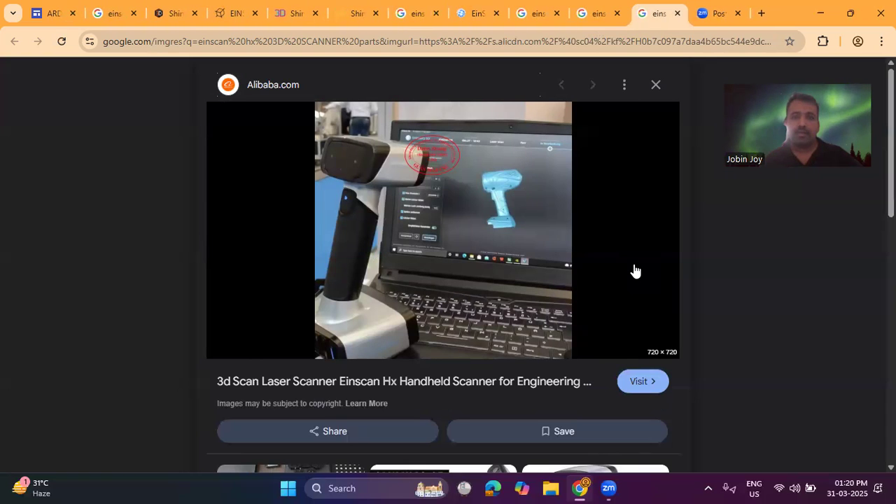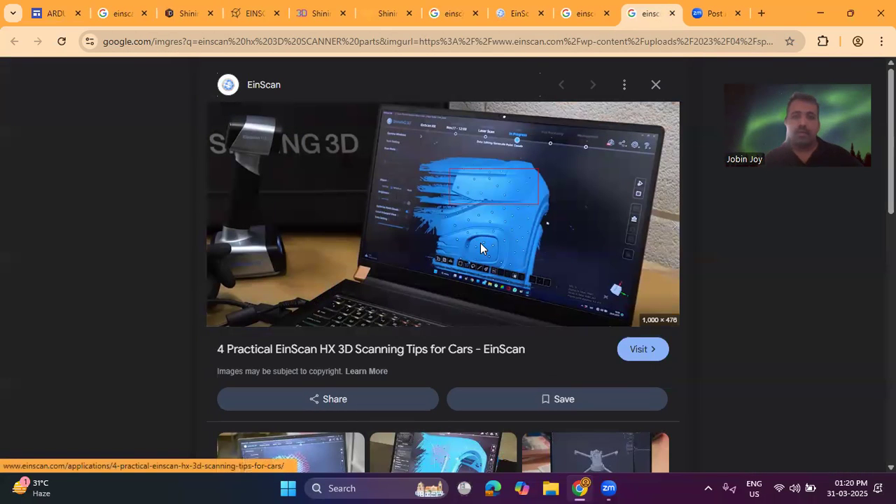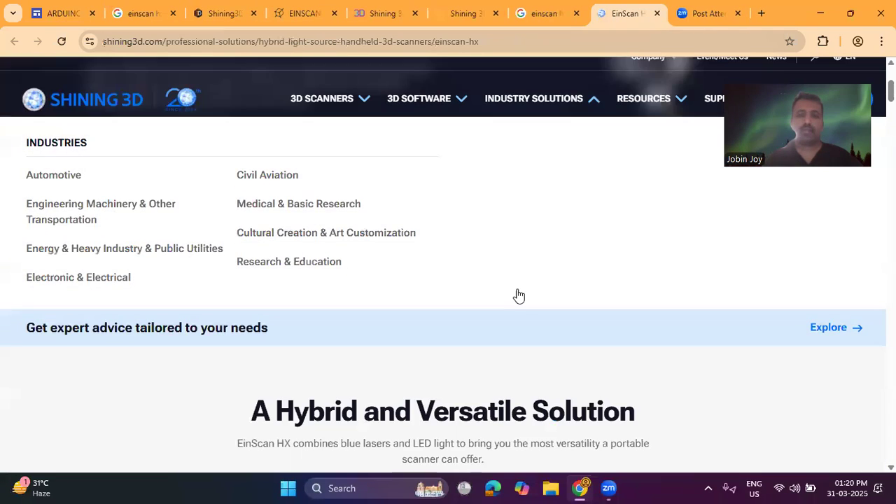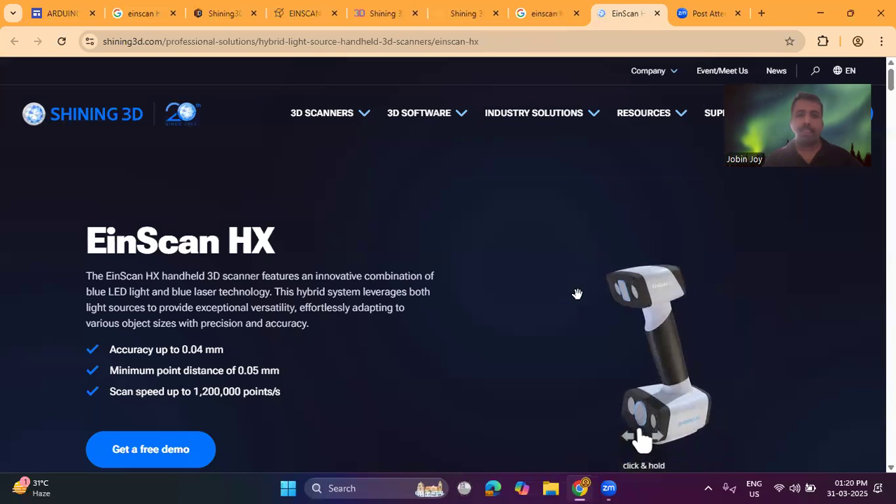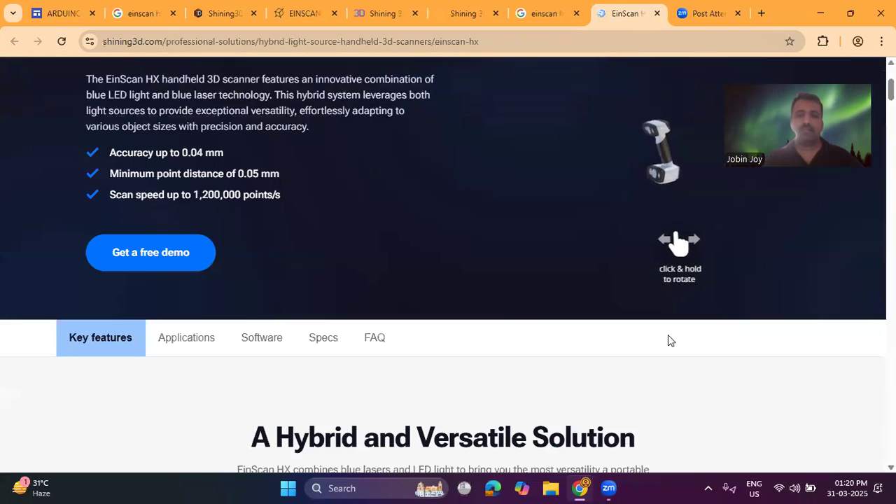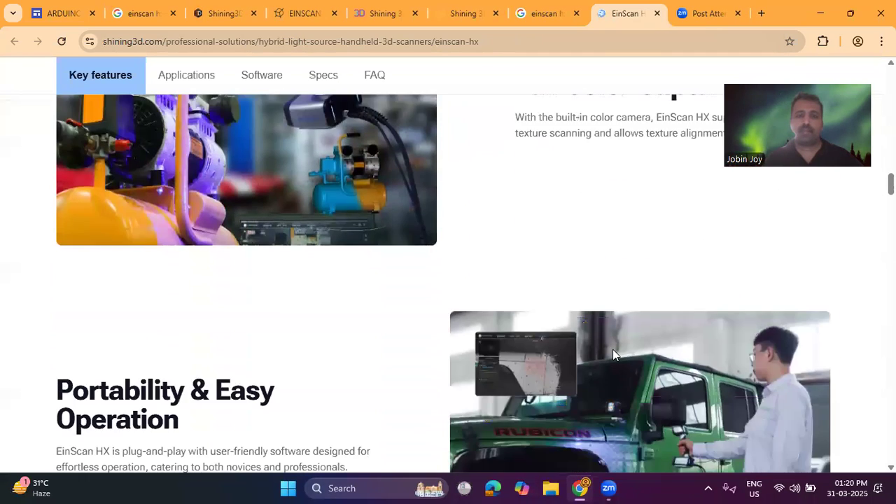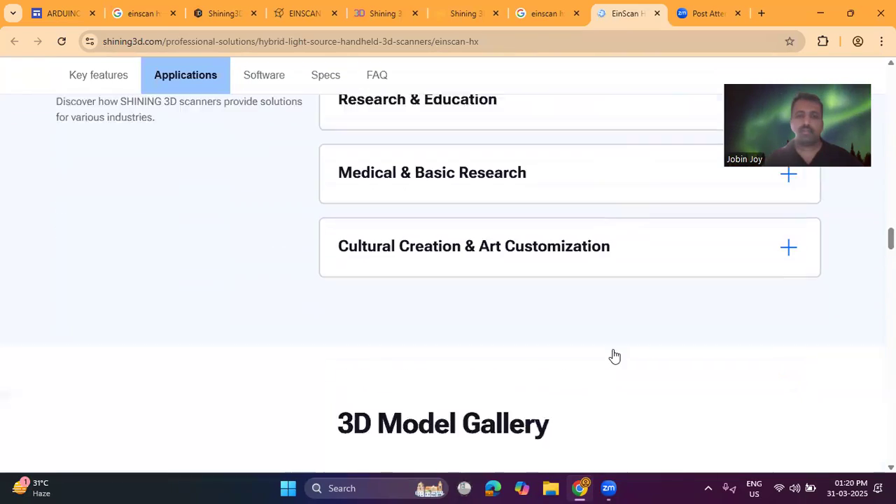And this is another image showing the scanner with the laptop and the software. This is another image showing the laptop with the software and the scanner. This is another scanned file. Everything we discussed.